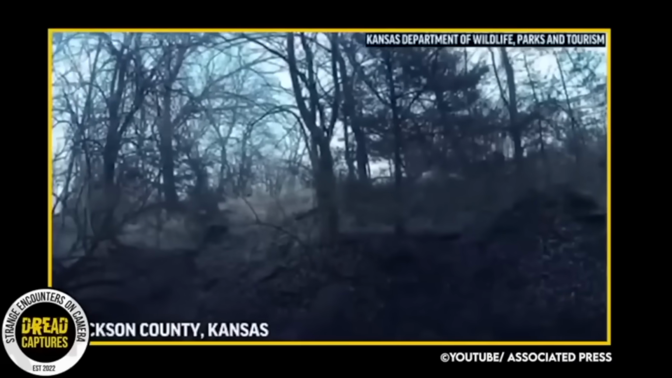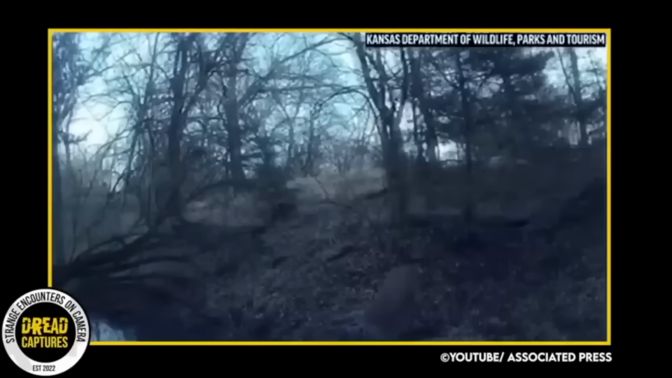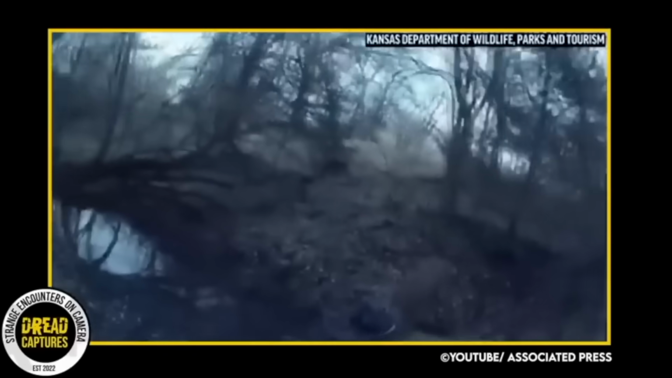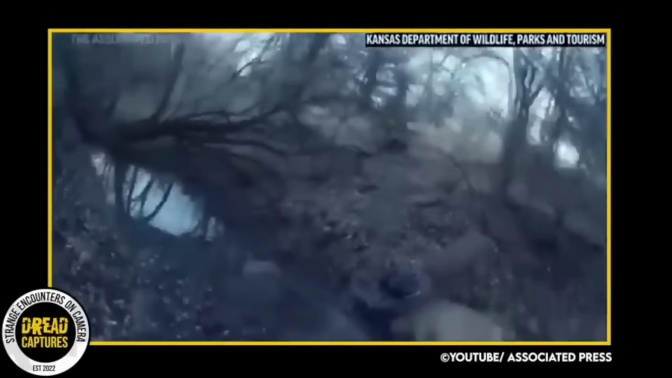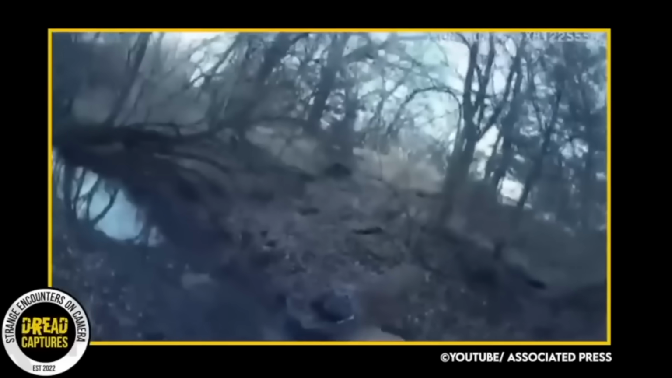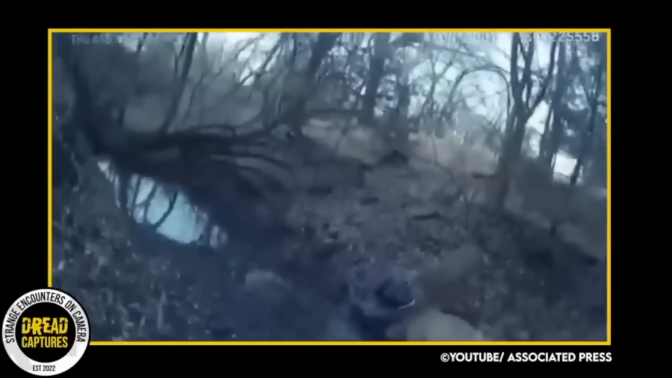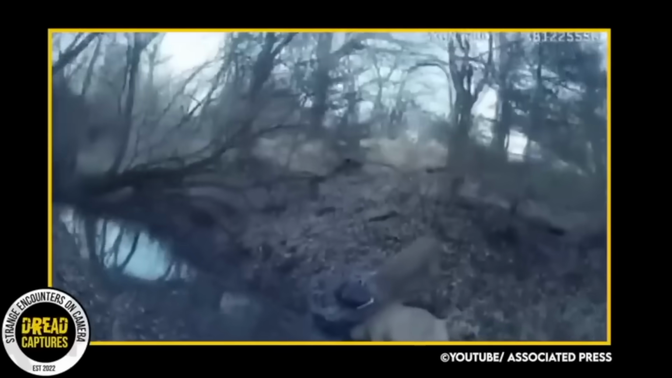Oftentimes in mating seasons, 2 bucks will spar with each other to attract a potential mate, and sometimes their antlers become positioned just right and they lock. I've shown cases of 2 bucks with their headgear interlocked before, and they have always had a happy ending. Well, this one is no different.